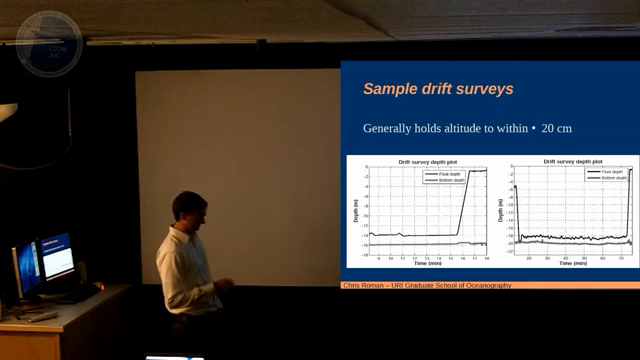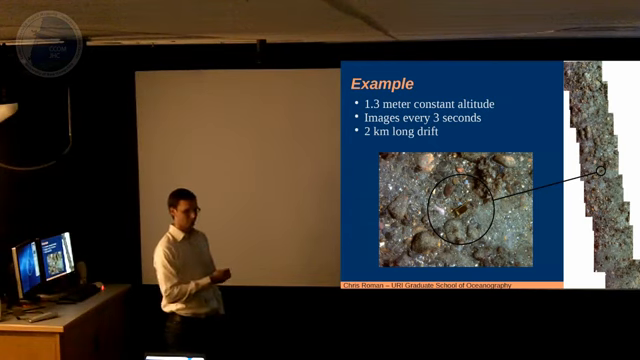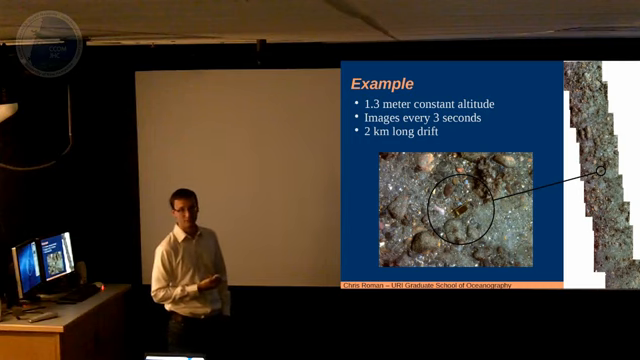So why it's doing this is taking pictures, and you can string those all together using the same mosaicing software we're working on for the archaeology business. So in this example, we went out, set it to 1.3 meters, pictures every 3 seconds, and my student and I in a 19-foot boat got several multi-kilometer long surveys done in an afternoon.